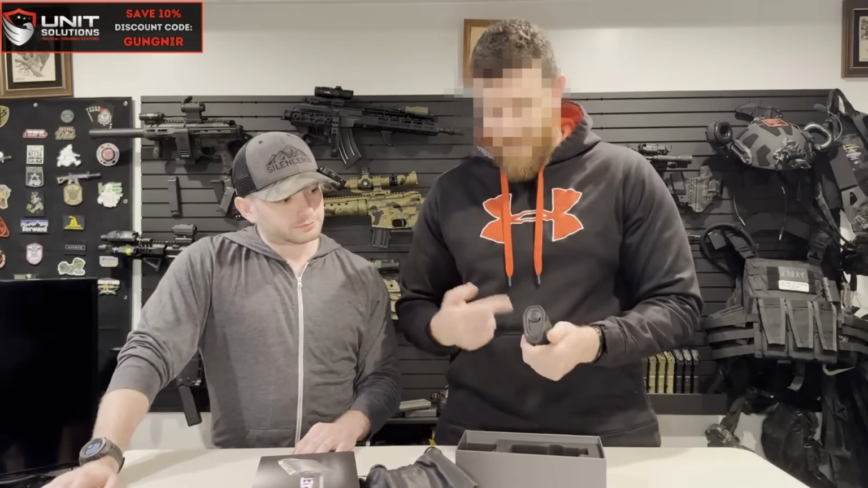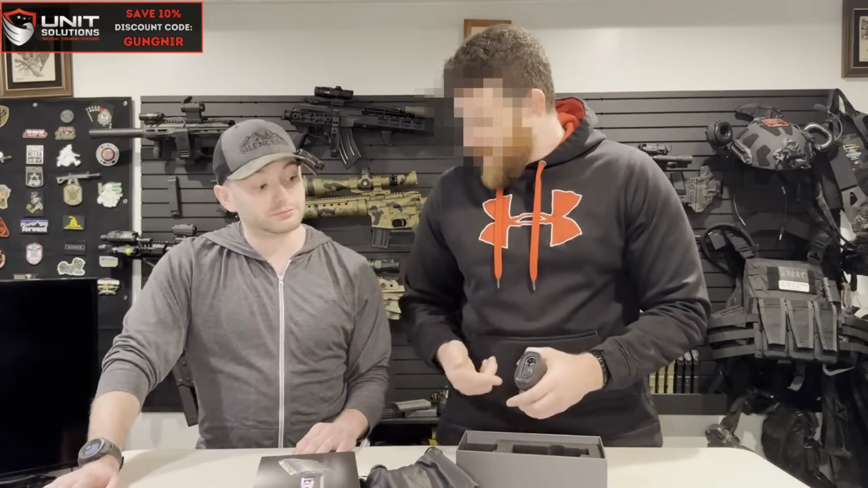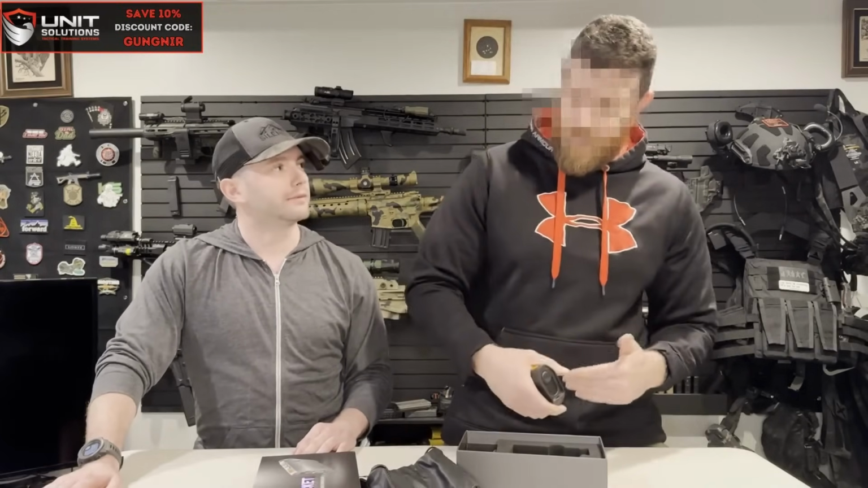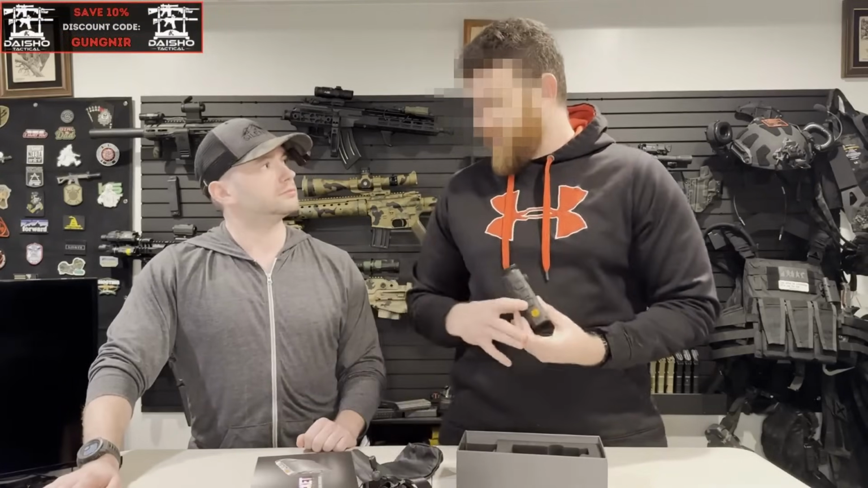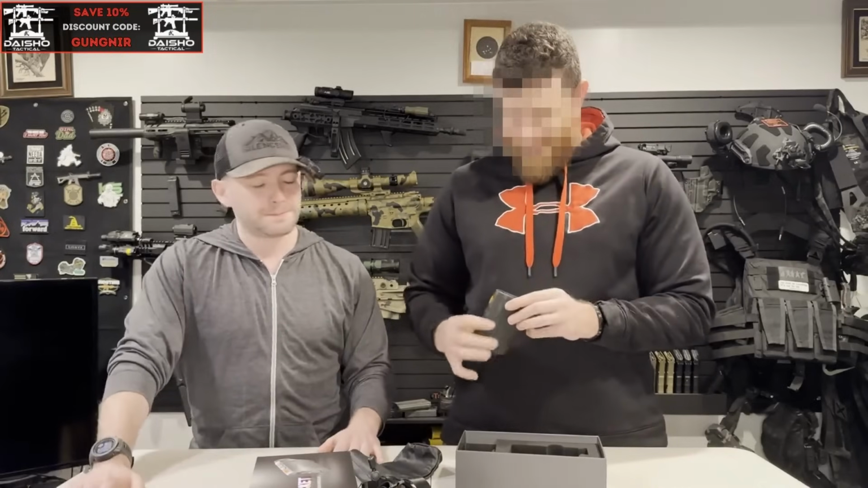And one of the things I haven't seen on a lot of thermals is this built-in little lens protector, which I really appreciate just in the moment of stuffing it in my pocket, throwing it in a bag. I know some guys will run the lanyard and just let it dangle, but I'm a big fan of just stuffing it out of the way. Into kit or whatever, yeah, 100%.